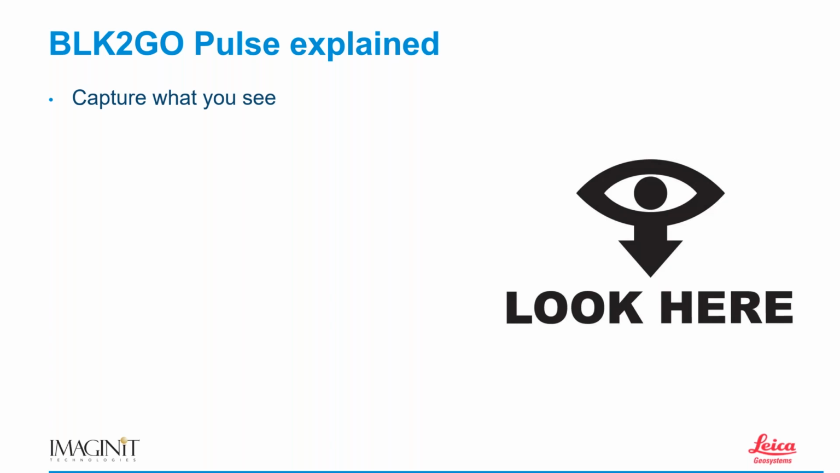In this manner, I equate the BLK2GO PULSE to a paint gun. If I take a paint sprayer and spray towards the floor and move it really quickly across the space, I'm going to get speckles of paint everywhere, but not a lot of coverage. Kind of the same thing goes with the PULSE. If I swipe it across a room real fast, I'm going to get some points, but not really good coverage of that data.